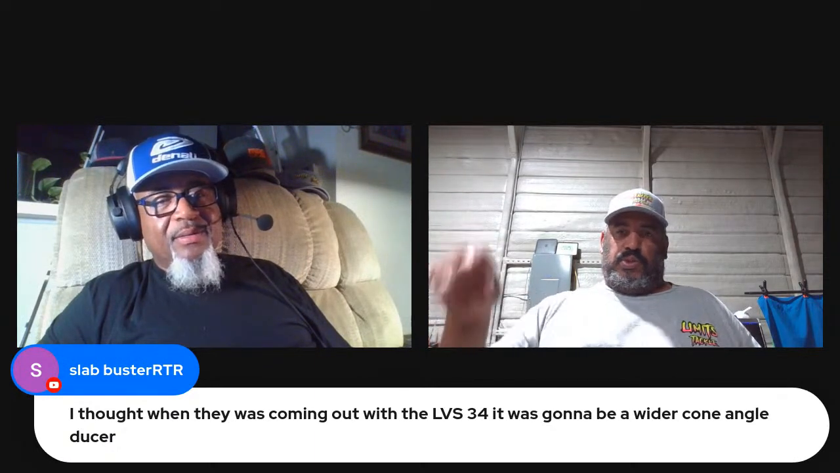Slappy says, I thought when they were coming out with the LVS 34 it was going to be a wider cone angle. I don't want a wider one because the wider the cone, the more guesswork you have to do on guessing whether that jig is on the fish. Because sometimes I don't know about nobody else, but man, I'm telling you, sometimes I'm having to hit these fish to wake them up, the jig right on their forehead and no motion.